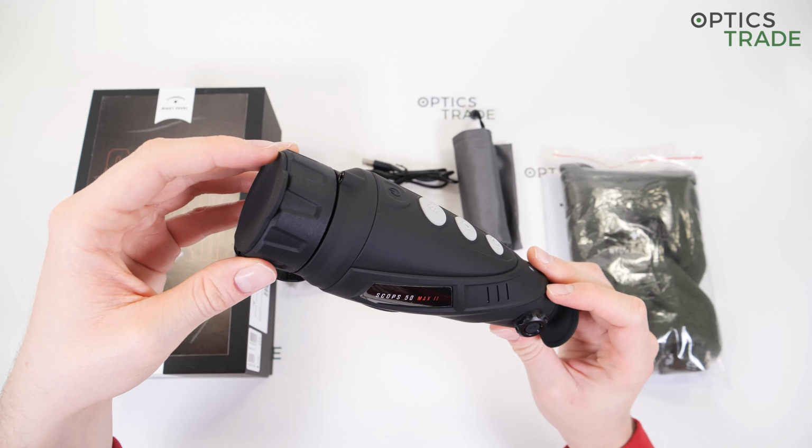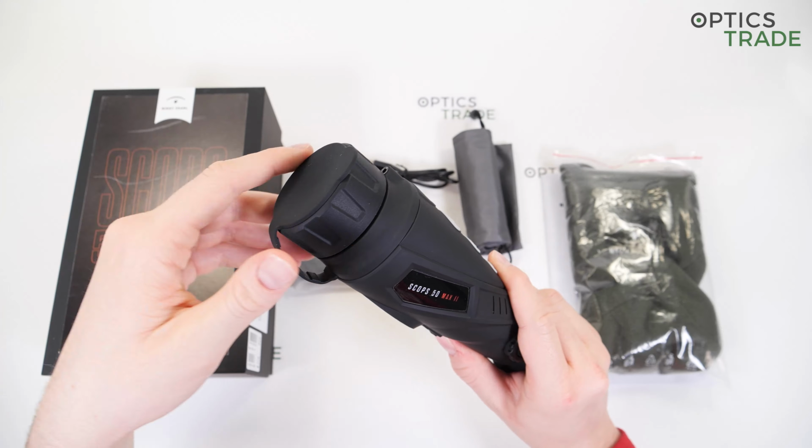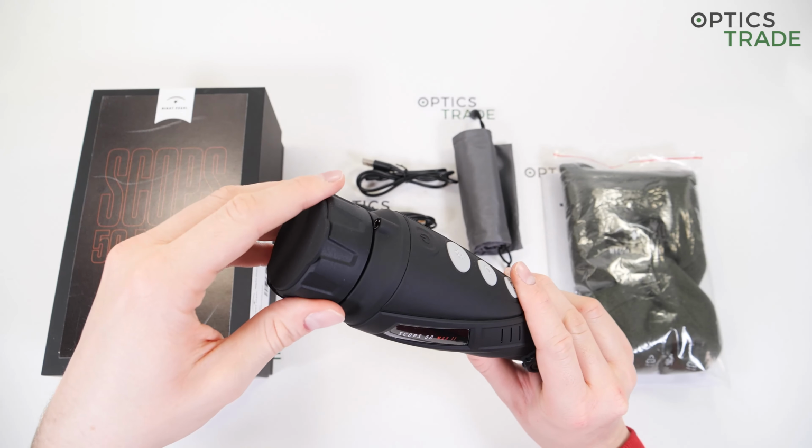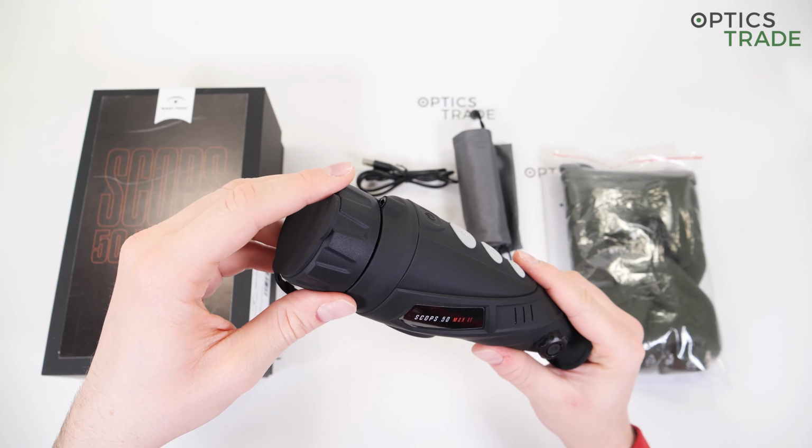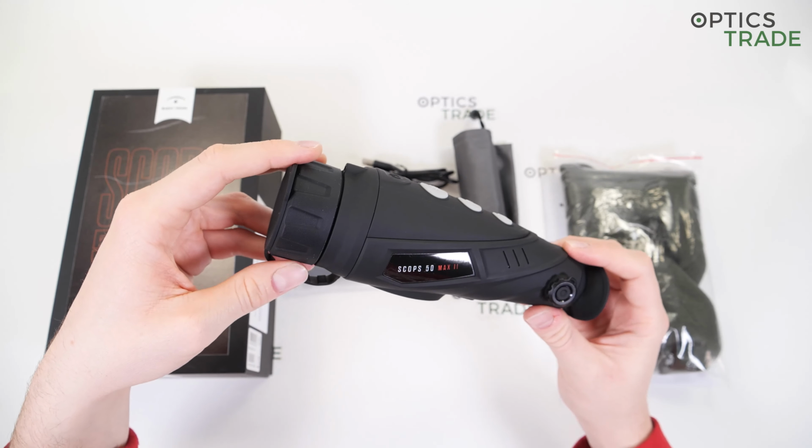It is IP66 certified, meaning that it is rainproof, so you can have it in rain without any second thoughts about it getting damaged.